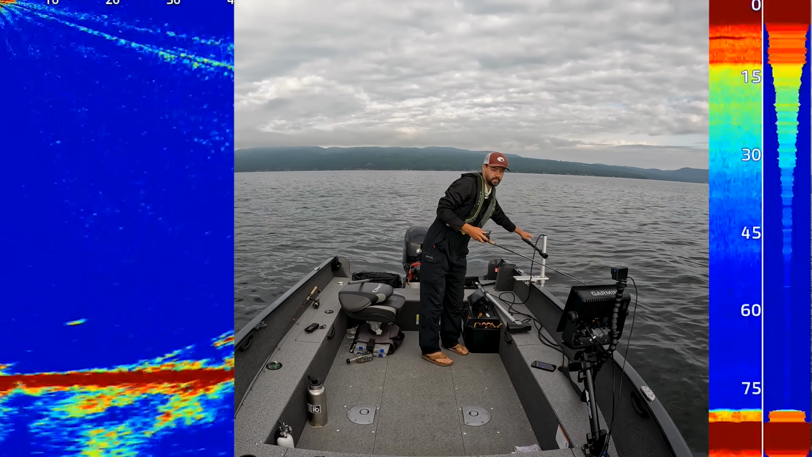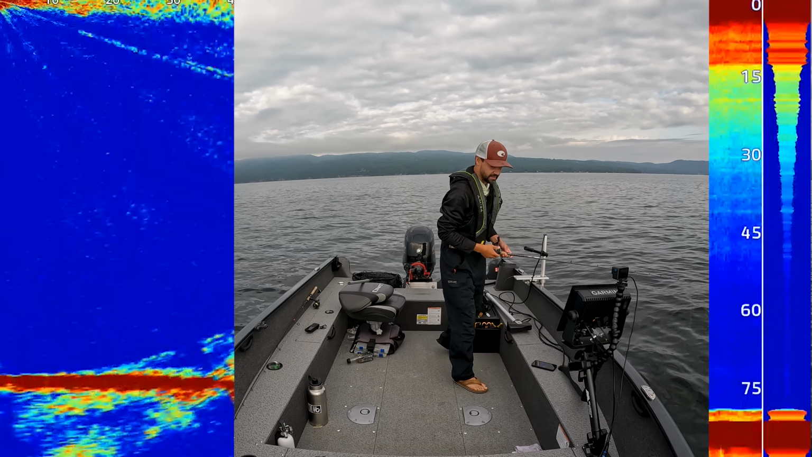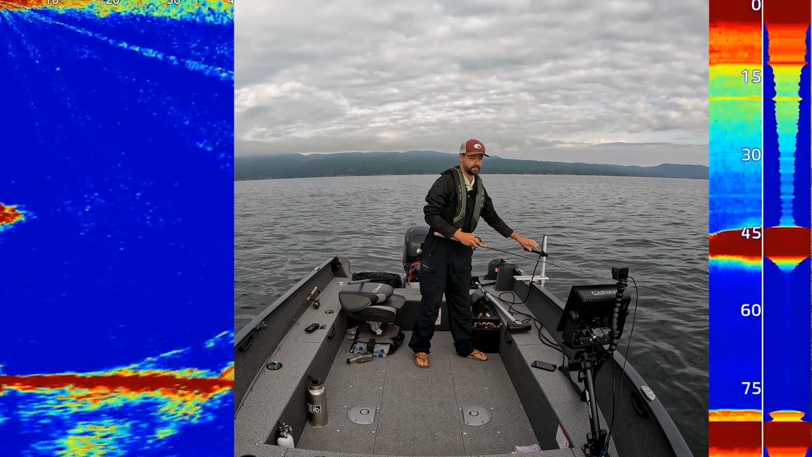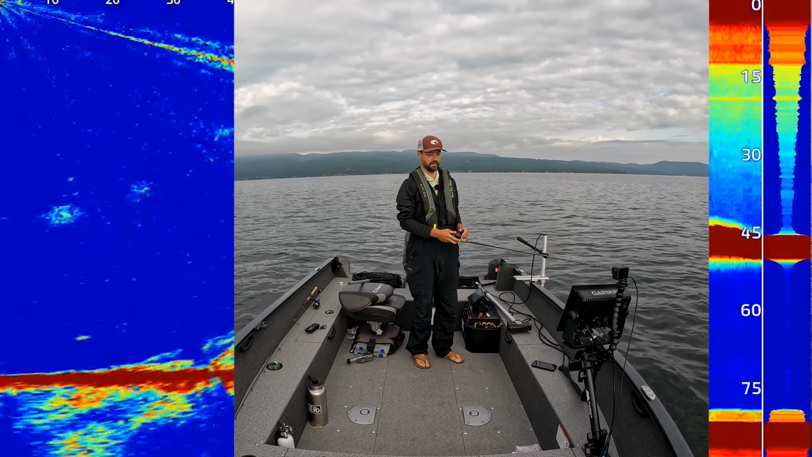So I'm running LiveScope XR, which is very expensive, but you can see right there, that giant fuzzball right there, that's bait. If that was up higher, I would 100% spook that with the gas motor and scatter the bait that's keeping the lakers around me.